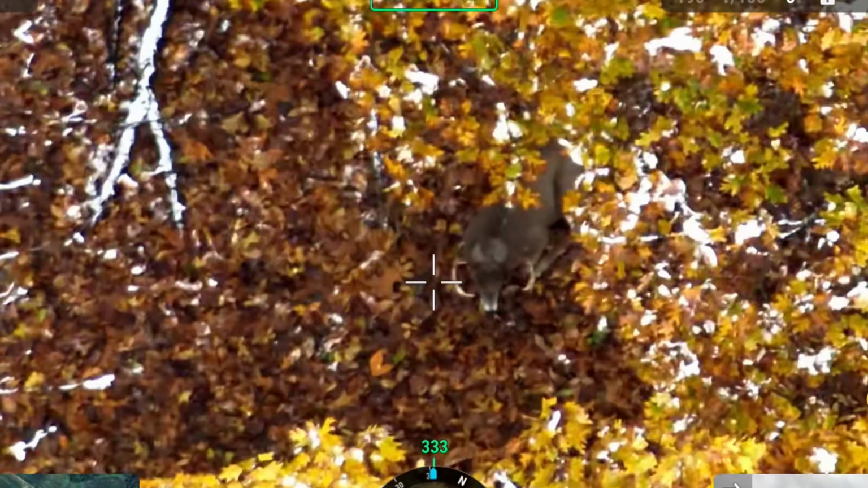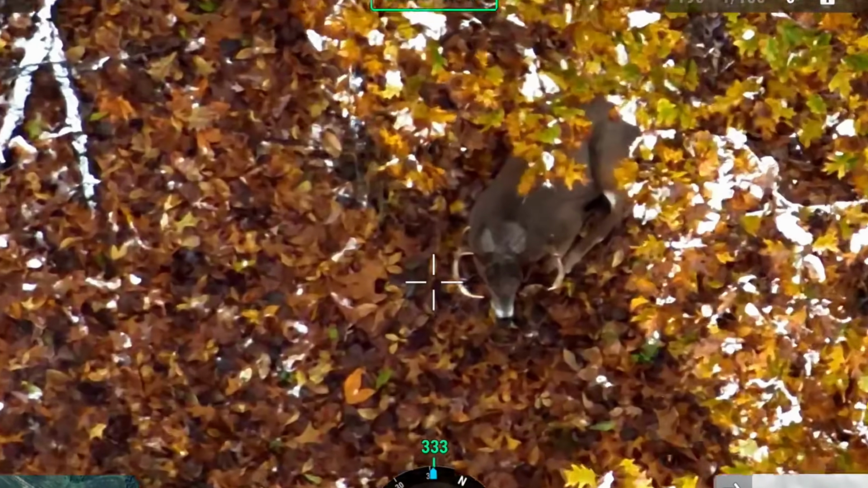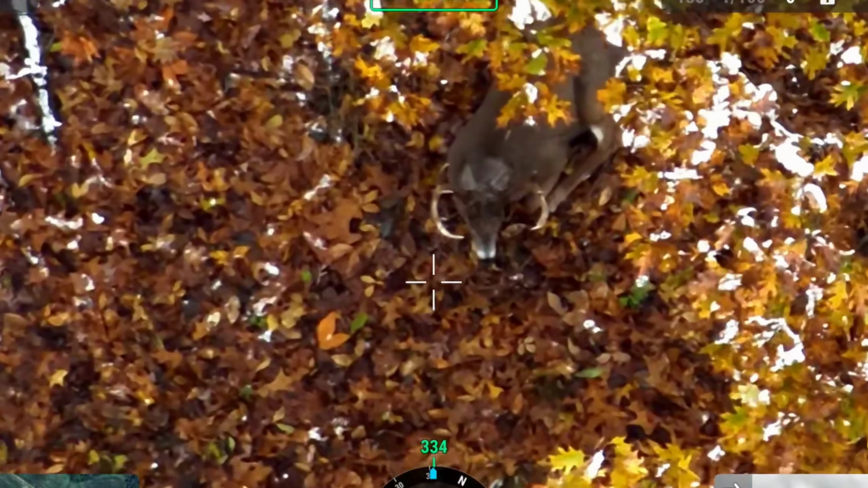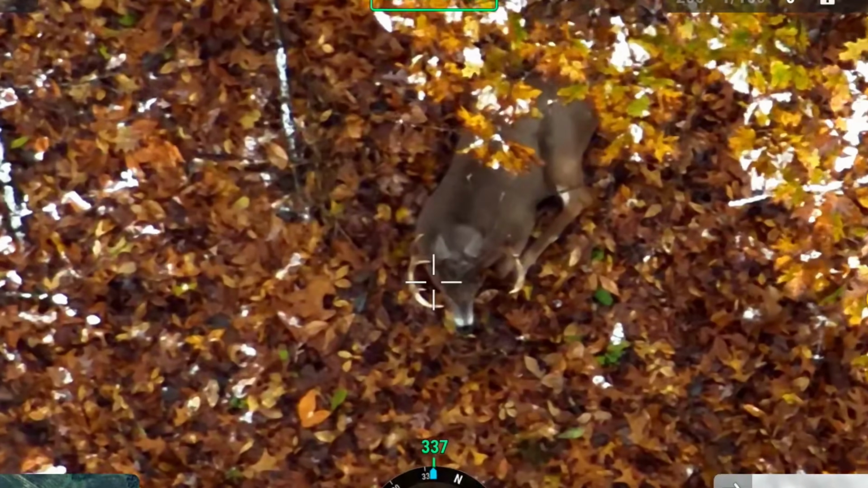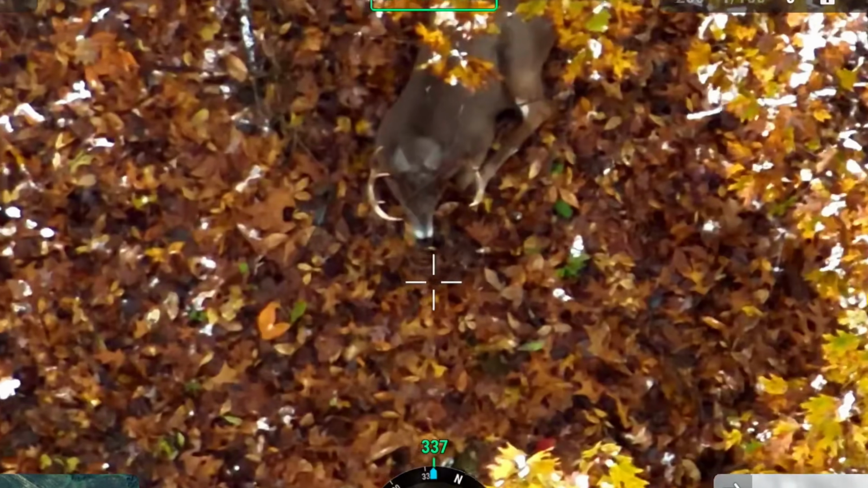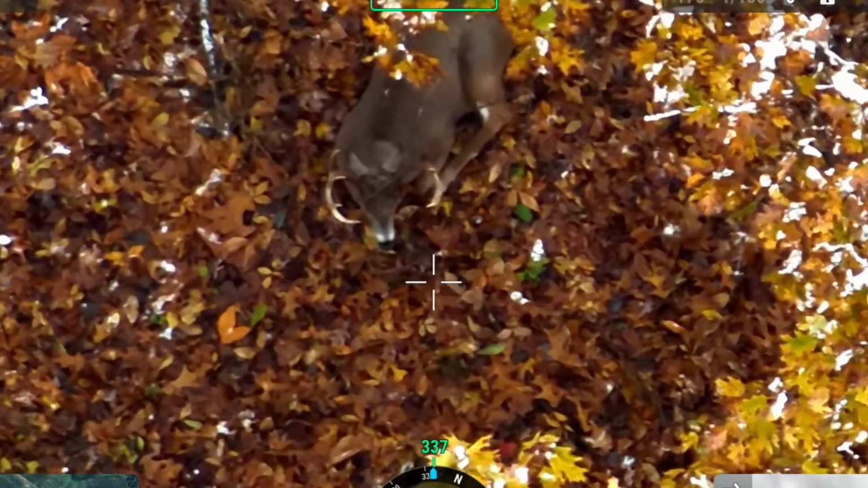Hey, there's a decent buck. Just found a pretty good buck. Not a deer I necessarily know. It's a great looking 9-point. It's good to see.